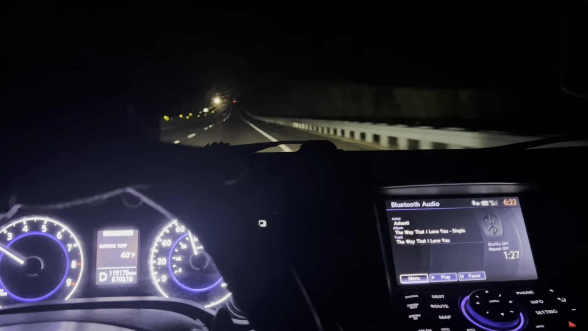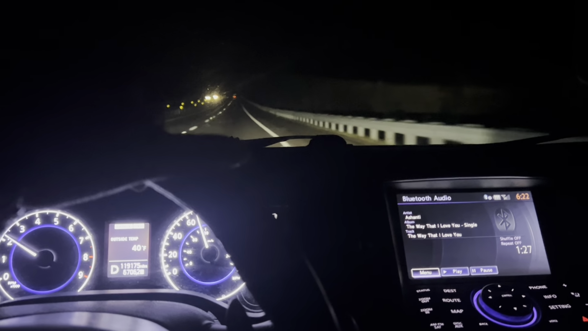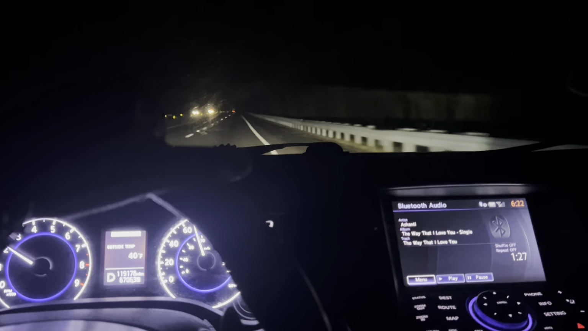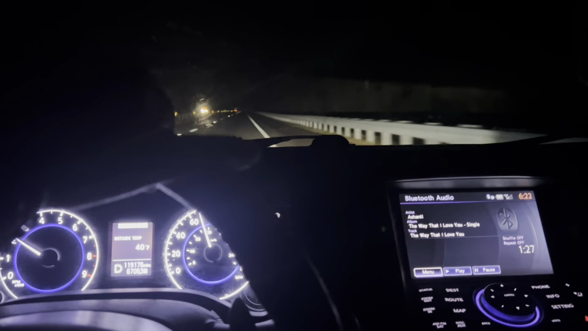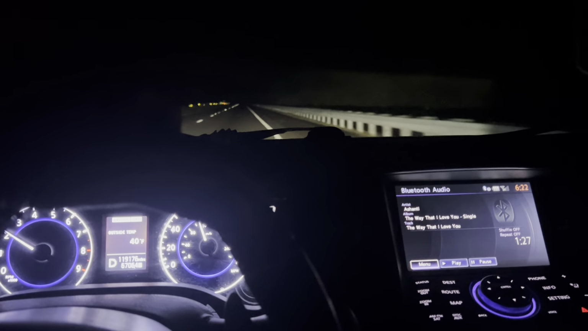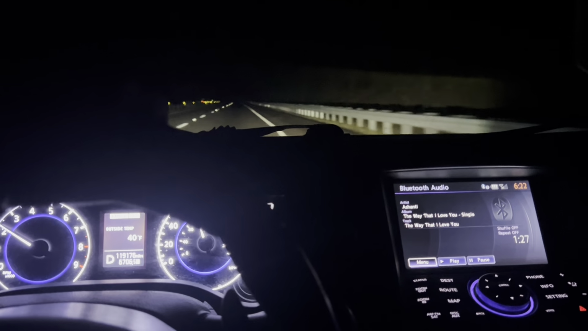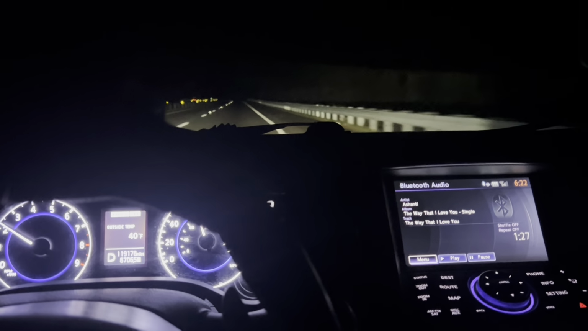So yeah, I should turn my lights off and let y'all see how the car looks on the inside without the lights, just the dash panel, the radio, the air, the heat and all that.